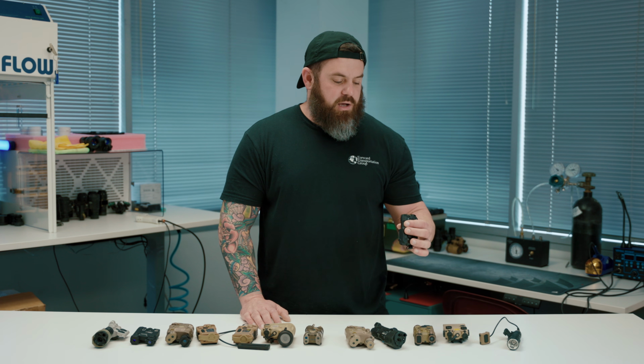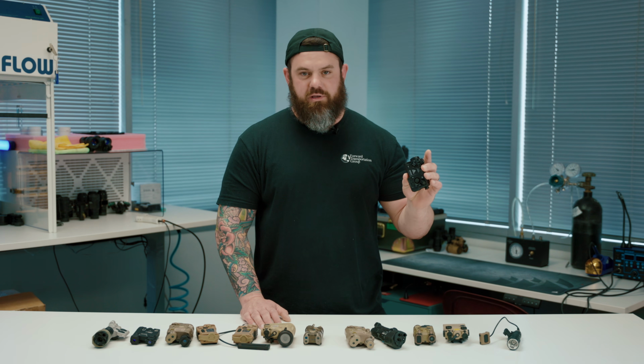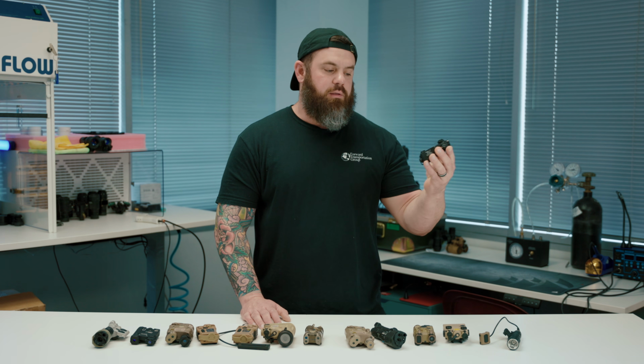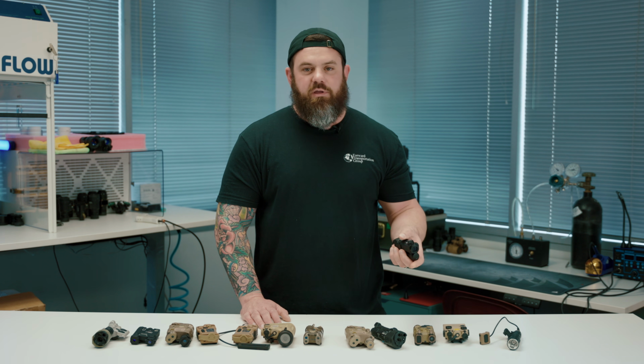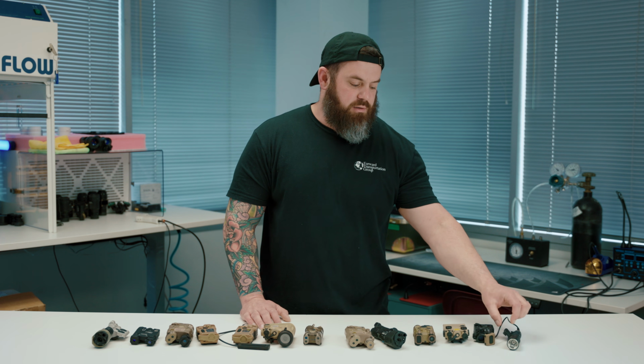I dug through my closet and found an old Perst 4 because these are very popular. It used to be popular. These are prohibitively expensive now and don't make a whole lot of sense, but strictly for the guys that already have them or getting good deals in the secondary market, we'll go ahead and throw this one in there, include it.